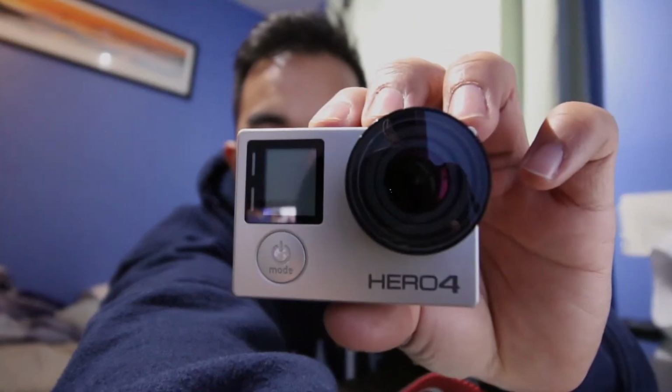So yeah, I got this GoPro that I bought about a year and a half ago, and it's the GoPro Hero 4 Silver Edition. So lately I've been really interested in GoPro videos and making night lapse videos. I want to try making night lapse videos while driving. So that's what I'm really interested in right now, and it's gonna be my first time doing it. So let's see how it goes.